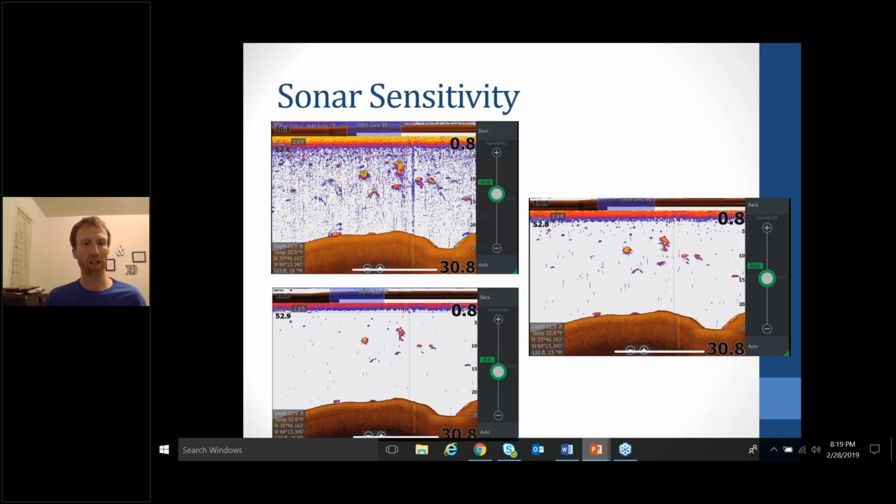It's just going to make everything too blurry, kind of like that image on top there. There's too much clutter. But at the same time, if you're fishing really clear water, sometimes you need to bump up the sensitivity.